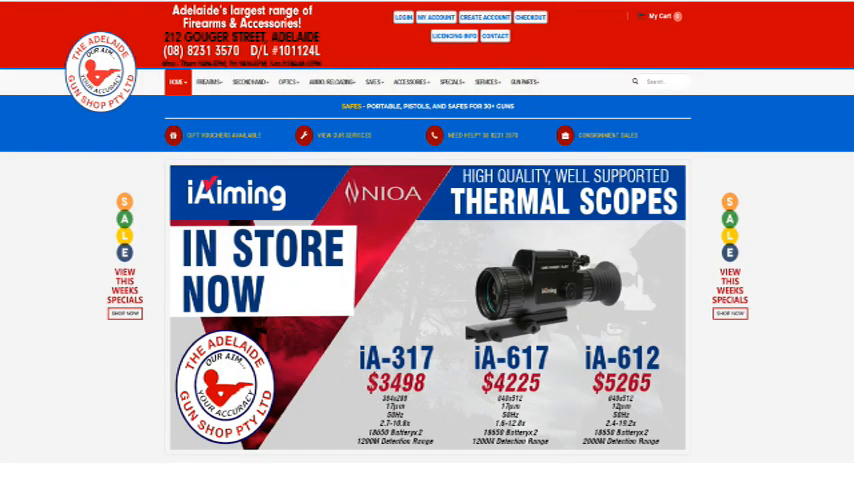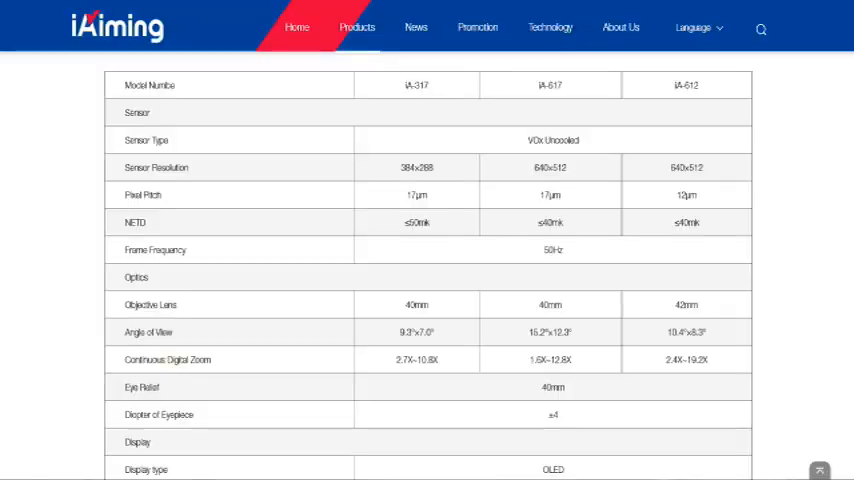I'll now go over a few of the specifications and features of the iAiming iA617 Game Changer Smart Thermal Rifle Scope. They're going for a recommended retail price at Adelaide Gun Shop at the moment for $4,225. It comes in an anodized aircraft aluminum body.